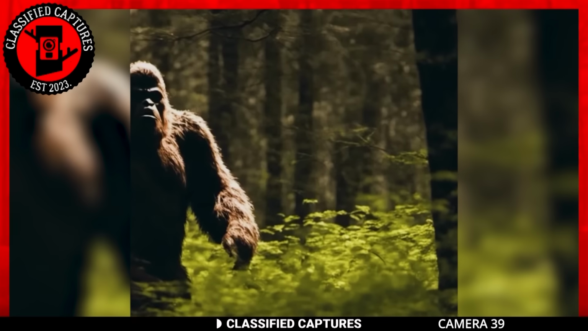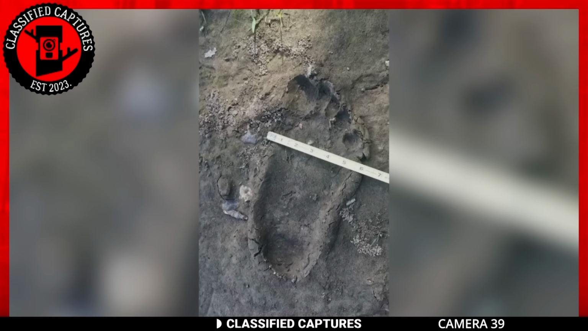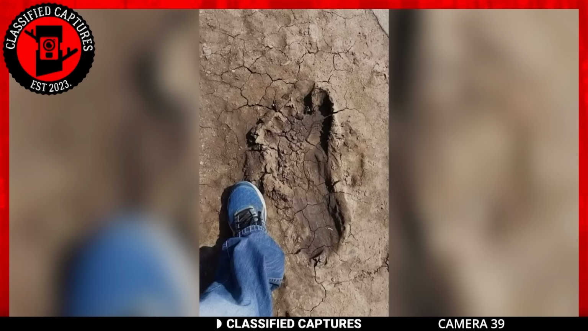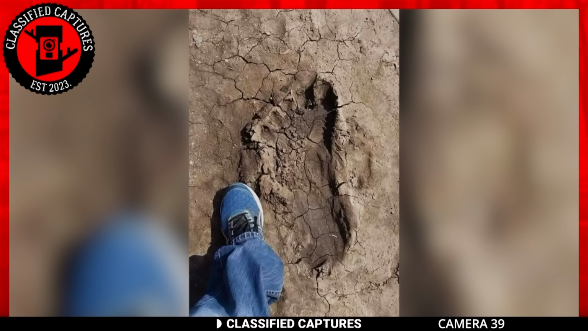Well, the paranormal community believes it's a Bigfoot, and who can blame them? The footprint was 18 inches long, 6 inches wide, and 4 inches deep, and the distance between the tracks was 70 inches. Hypothetically, this Bigfoot is assumed to be 8 feet tall, weighing approximately 800 to 900 pounds. According to the uploader, 5 people have witnessed these sightings.